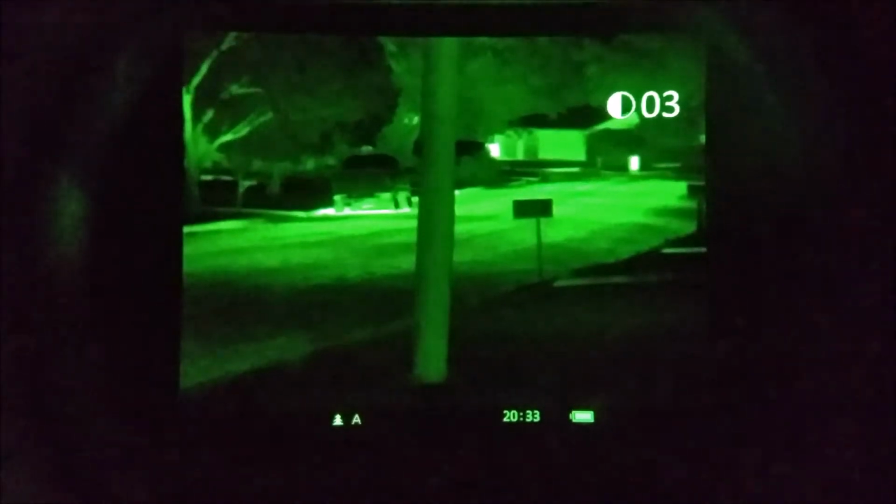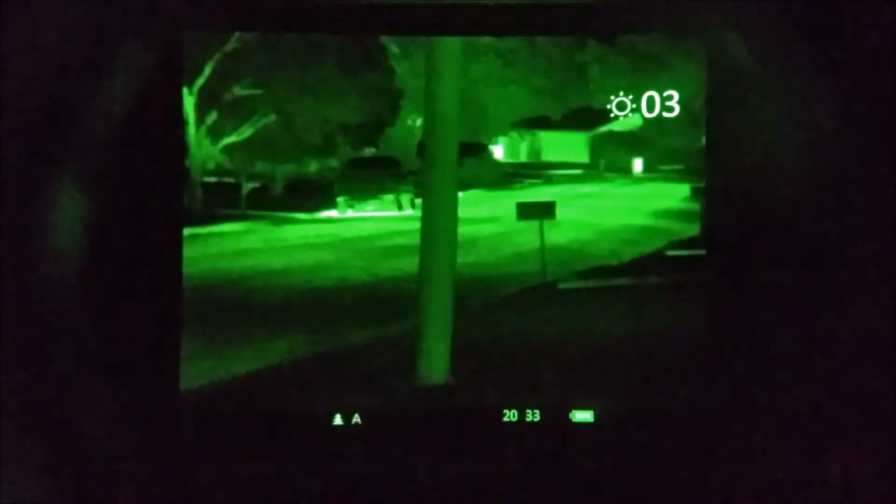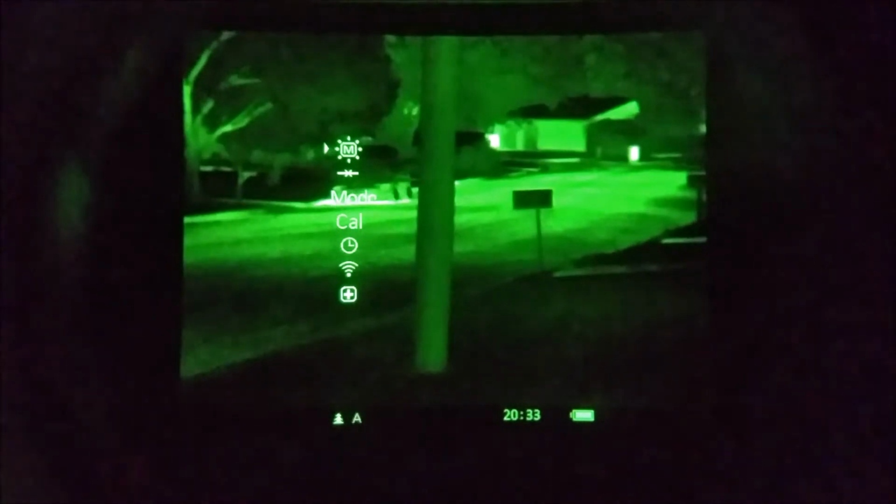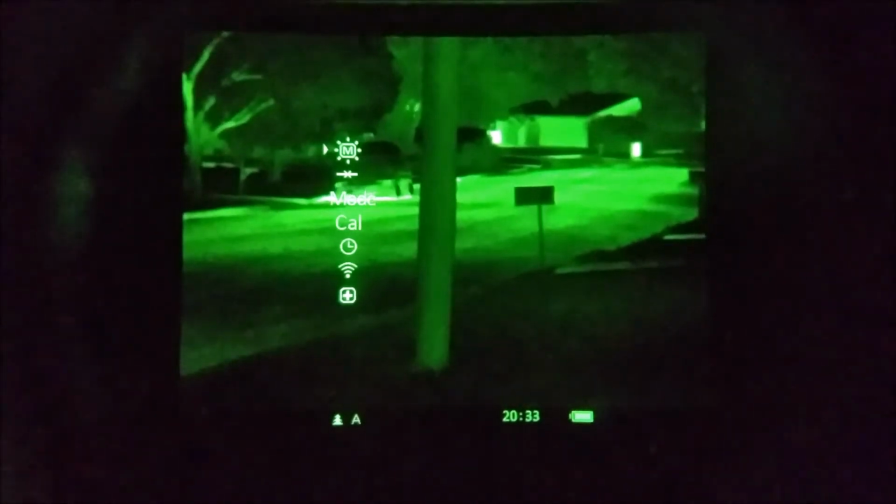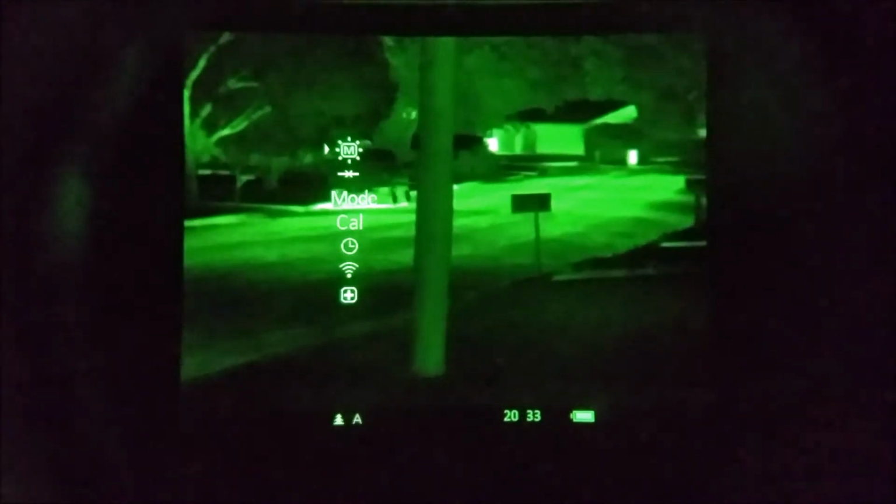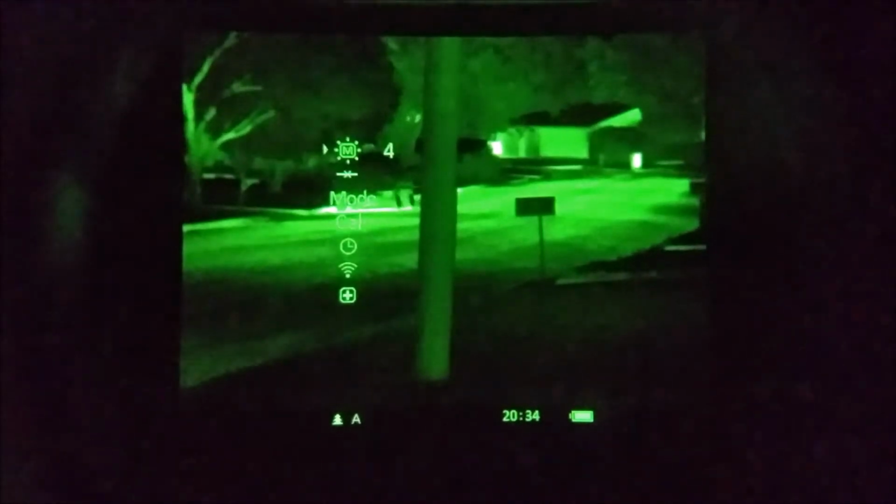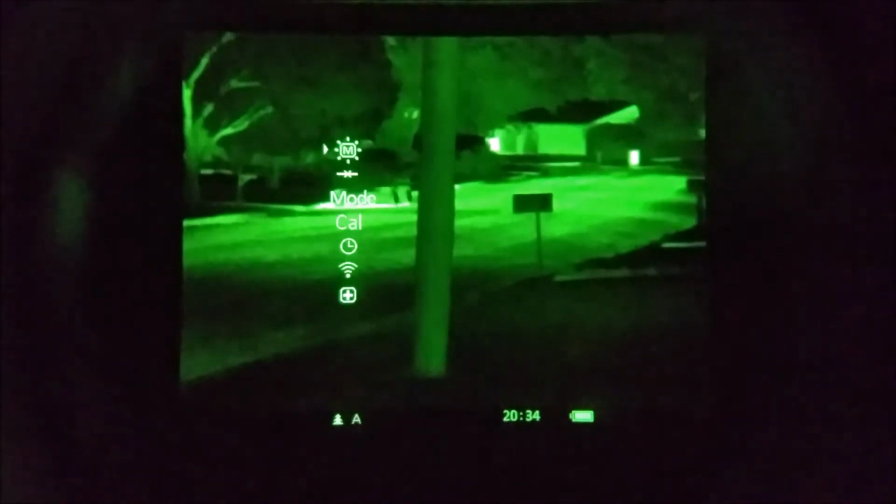So just from the main screen, you have contrast and brightness, just a really quick ability to change those. The scope doesn't have a video out, and they don't have as many thrills in the scope compared to some others. You do have the ability to adjust the brightness of the icons. I've got them turned up right now just for this video to be able to see them a little easier.